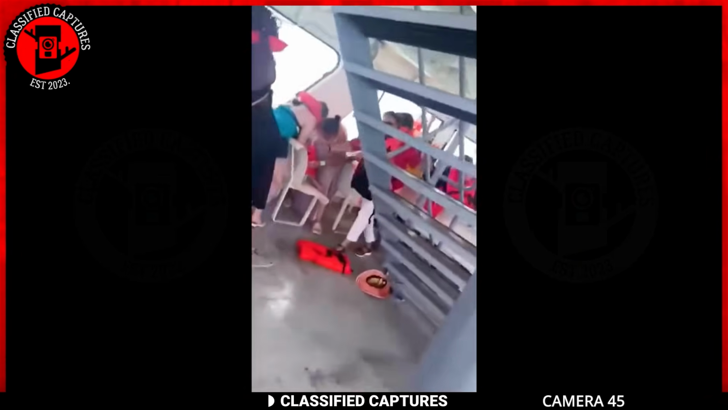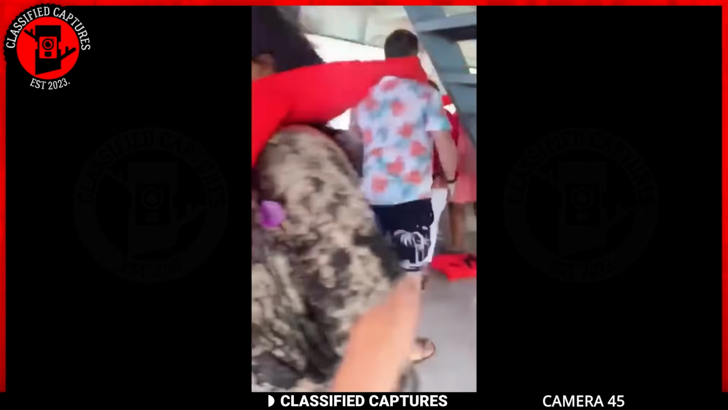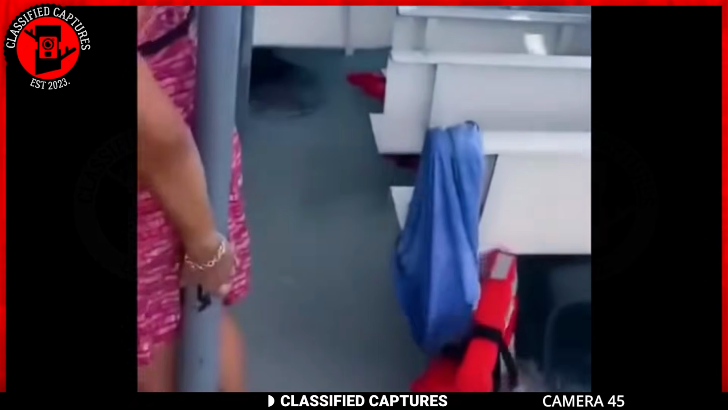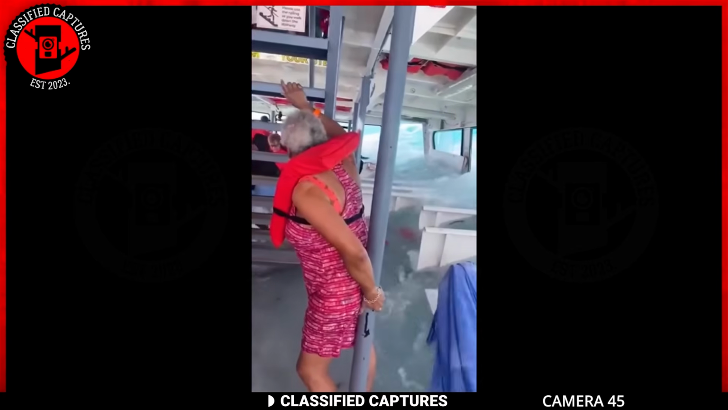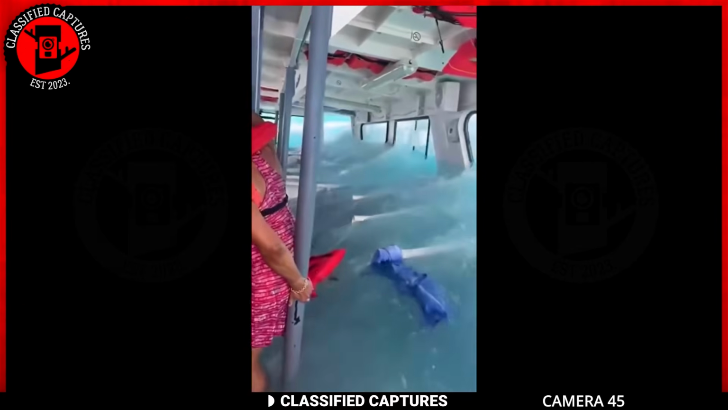Caught in the unfolding drama, passengers find themselves clinging to the pillars of the boat in a desperate bid for safety. The relentless influx of water becomes an ominous threat, prompting a collective effort to navigate the treacherous situation. Outside the boat, an onlooker captures the unfolding ordeal, providing a gripping visual narrative of the sinking vessel.